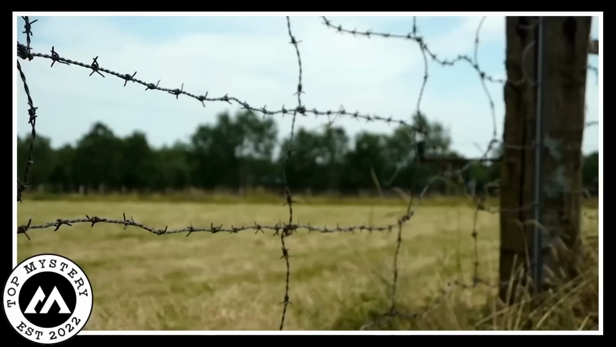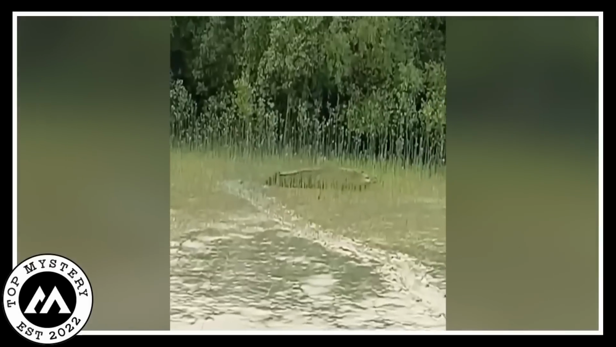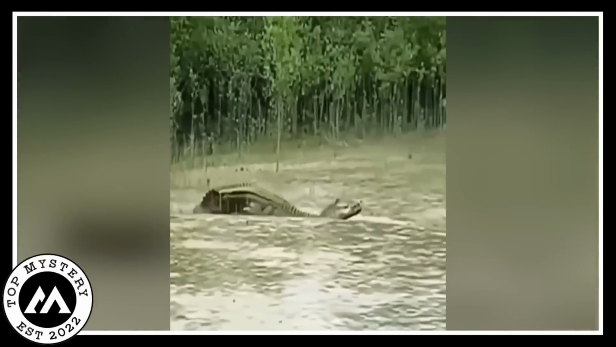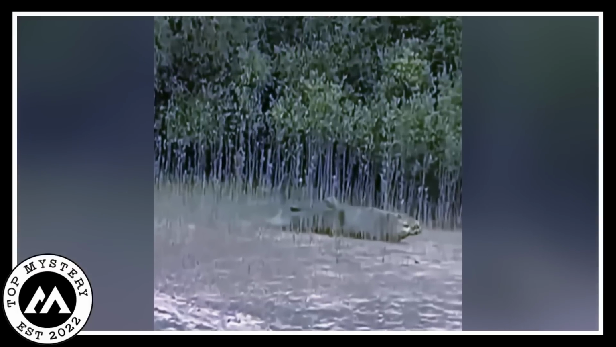Strange creature. Once in a quiet farm, something weird got caught on camera. A strange creature not like anything you've seen. It had a long, strong, scaled tail like an alligator, but then was surprised. No arms. Yep, you got it right.